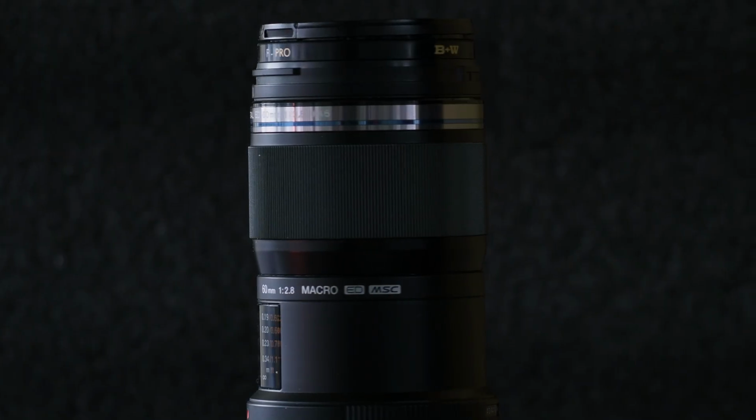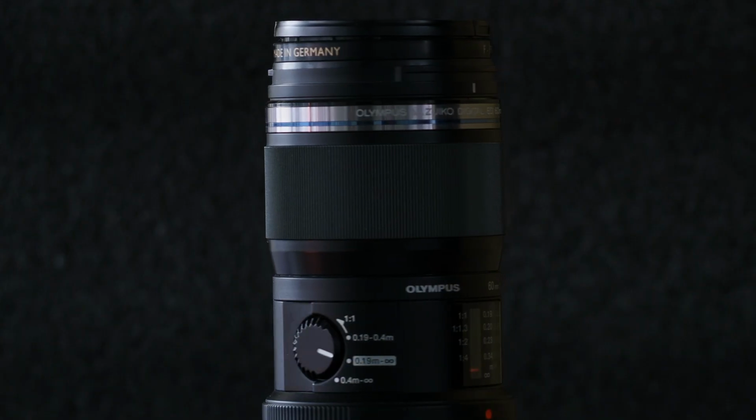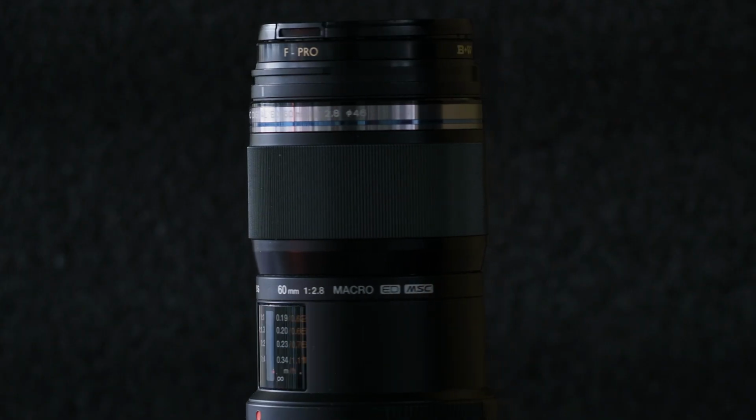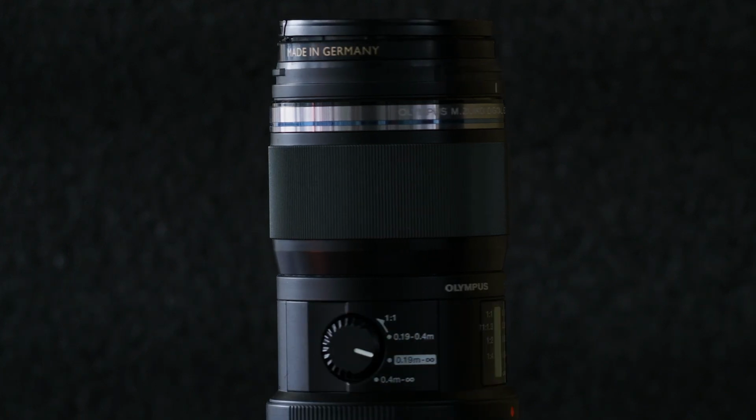The Olympus 60mm macro makes a lot of lists of good infrared lenses. At a full frame 120mm equivalent, it's not only a good macro lens, but also a solid lens for portraiture. I've not had a good experience using it for false color imagery though.